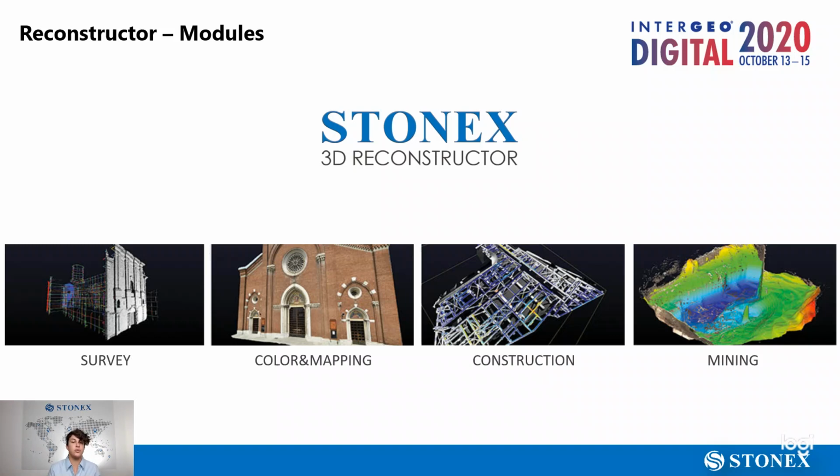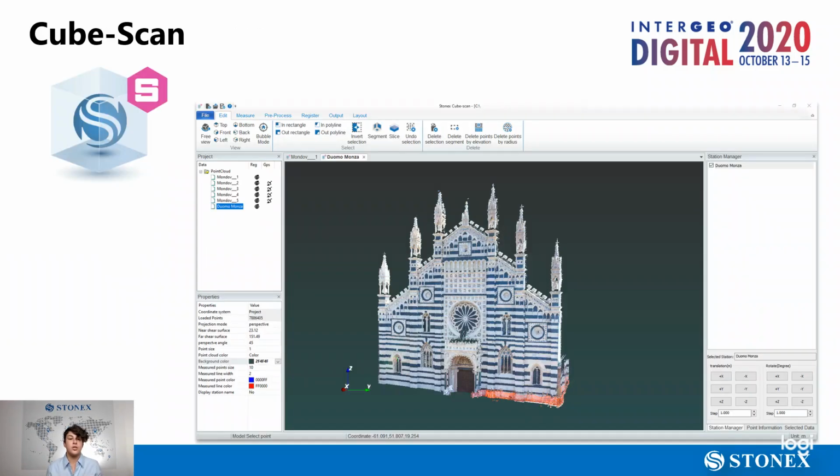Mining will allow you to have all the tools you need to work with quarries, cut and fill volumes, excavations, and DTMs. CubeScan is another 3D software that you can use to work with point clouds, and it's part of the Stonex Cube suite. It allows you to combine 3D models from different sensors and extract information. It is possible to import point clouds in the most common formats like E57, LAS, PTX, and of course the point clouds coming from the Stonex X300 laser scanner.